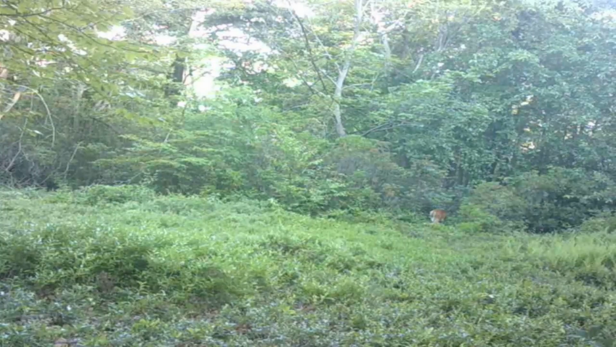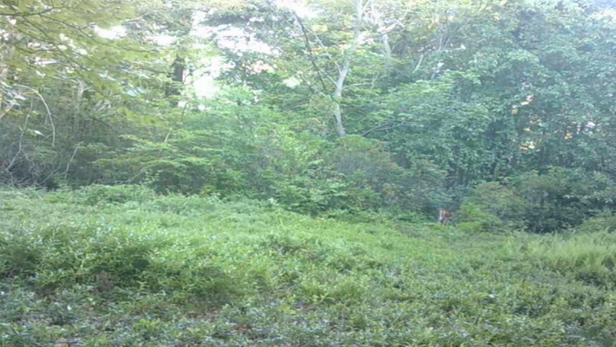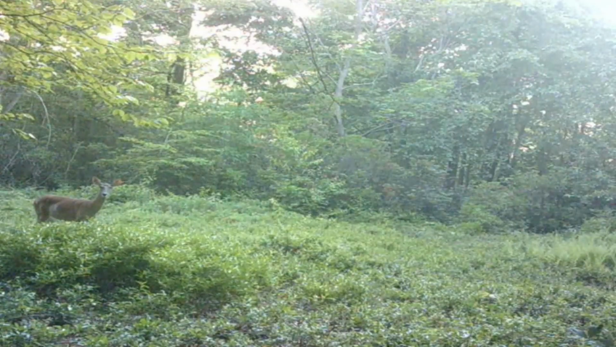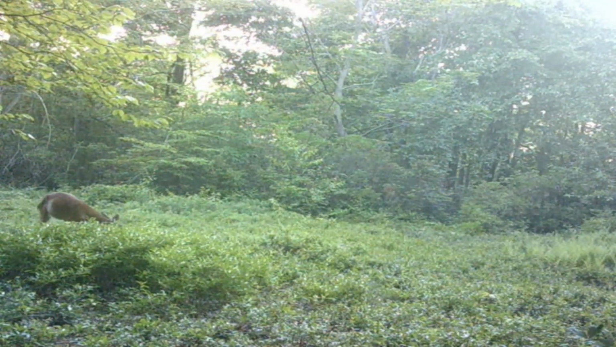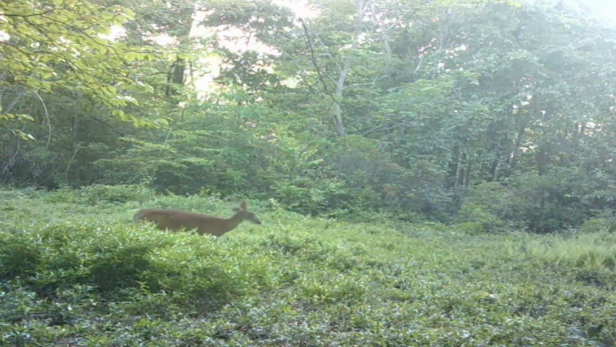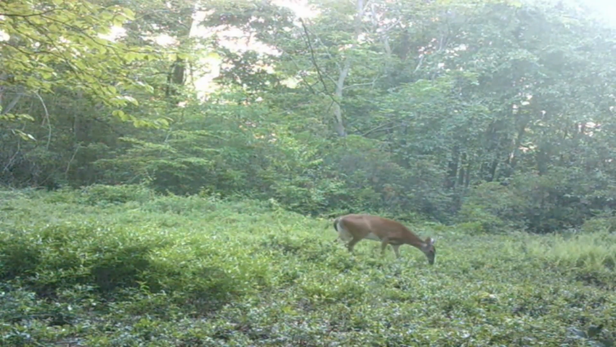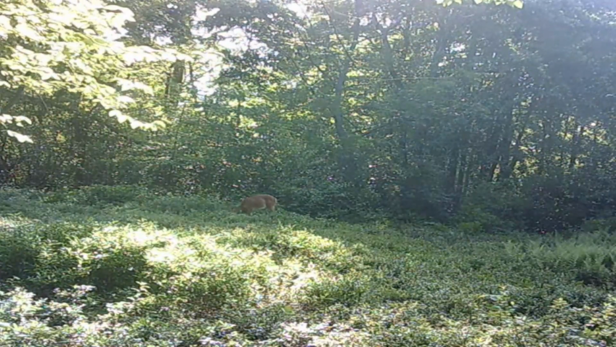And the trail that deer is on and the bear went down through is the one that I used myself to get down to my tree stand. And I don't think I've put it on yet, but I did take the weed eater with the brush cutting blade and trimmed some of the trail through the blueberry patch.